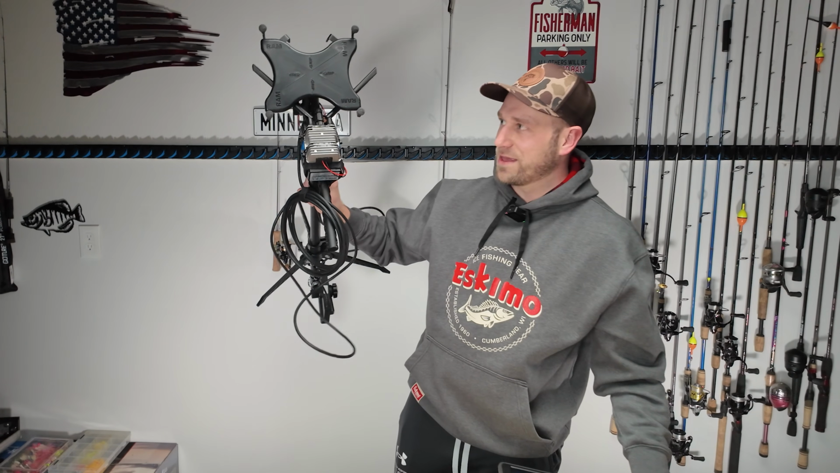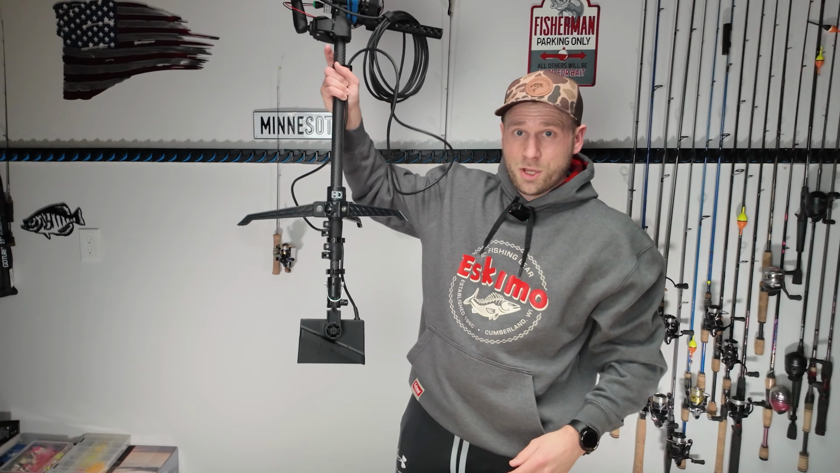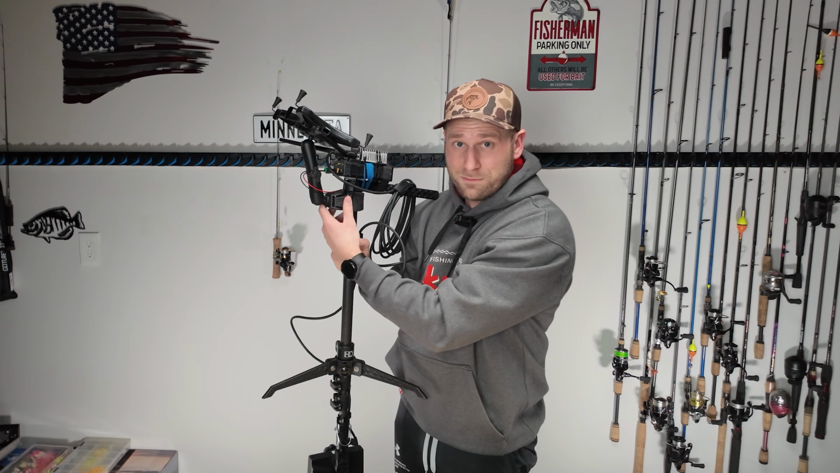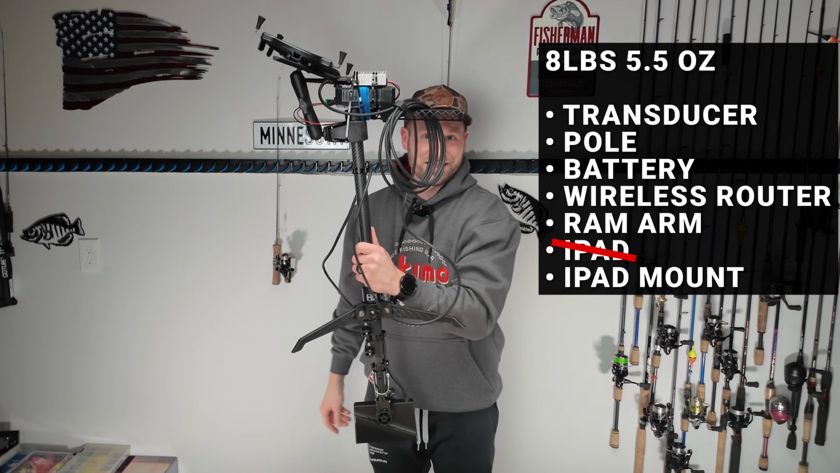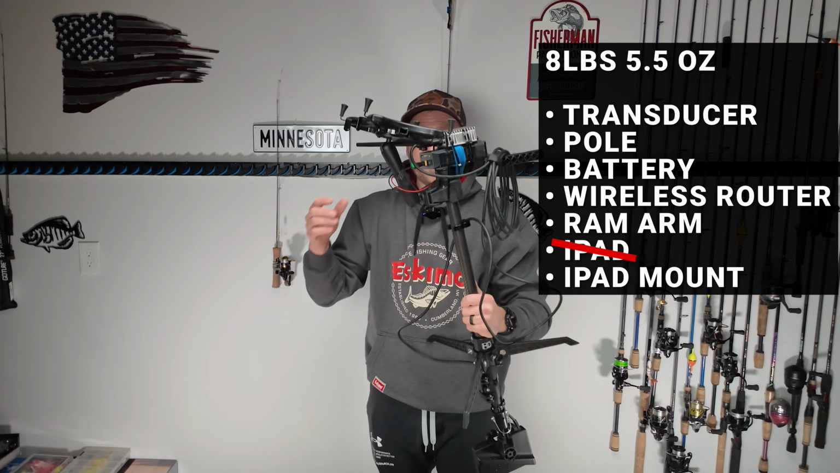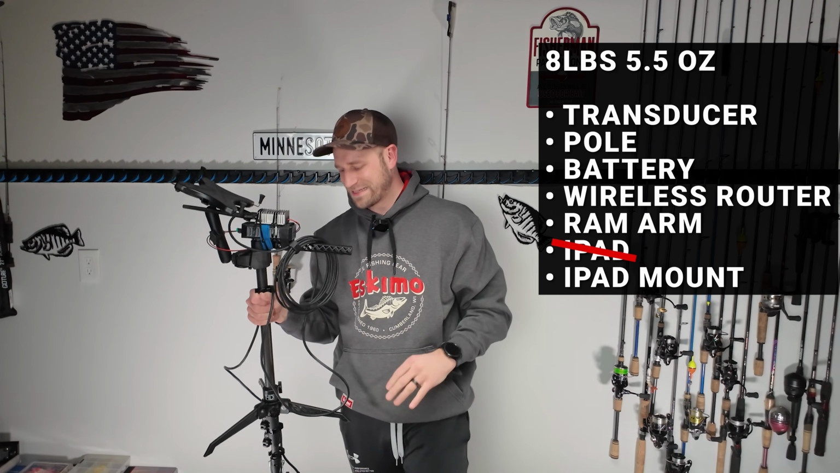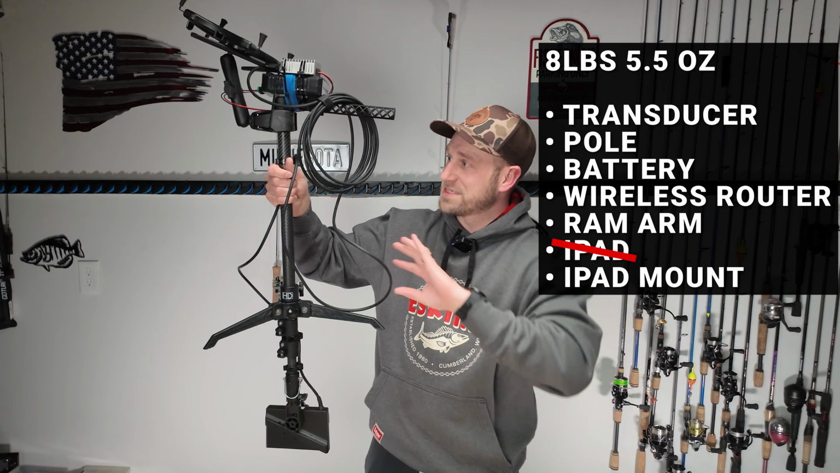And then all I've got here is just the tablet mount. In this setup, without the tablet on it, still with the tablet mount and the RAM ball mount, which you know these are heavy, 8 pounds, 5.5 ounces is what this guy weighs right here. So if I were to take this off, it would probably be under 7 pounds would be my guess. Maybe I'll wait if you guys want me to, but this is the setup. This is how light and easy it is.